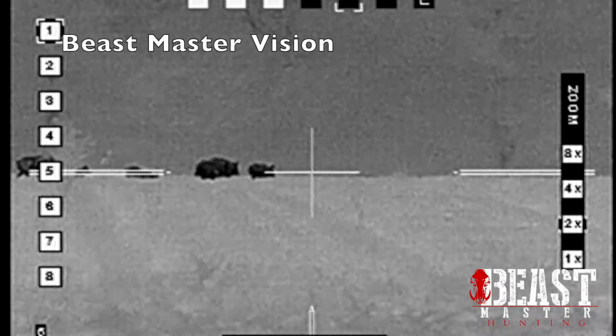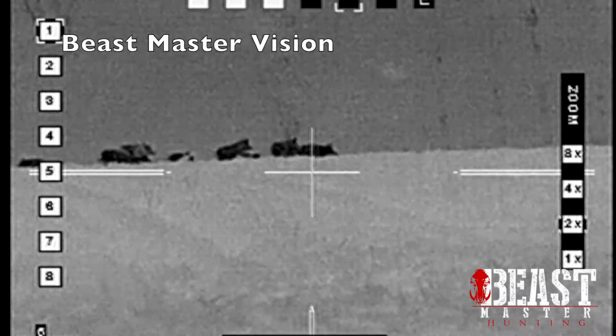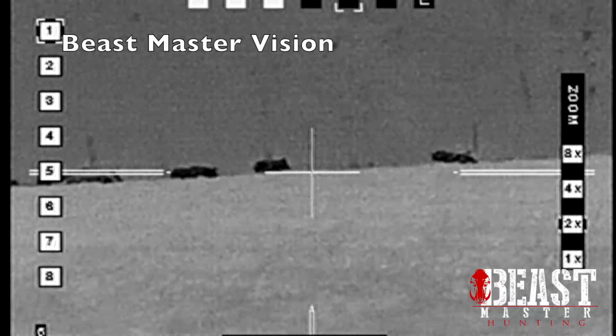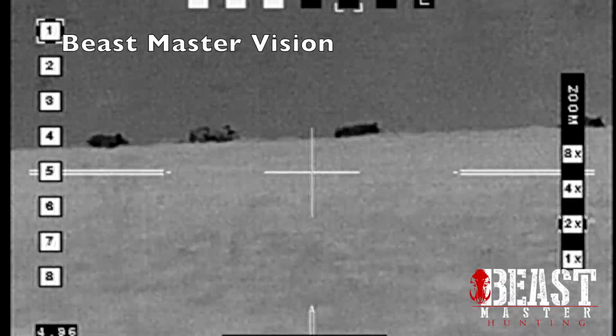There's probably 15 pigs took off across the field. Unfortunately, they were all on the run and they were all bunched up, so it was hard to get clear shots. We hit a couple of them, but I'm not sure we're going to be able to find them. So we're trying to find this pig, or this coyote.